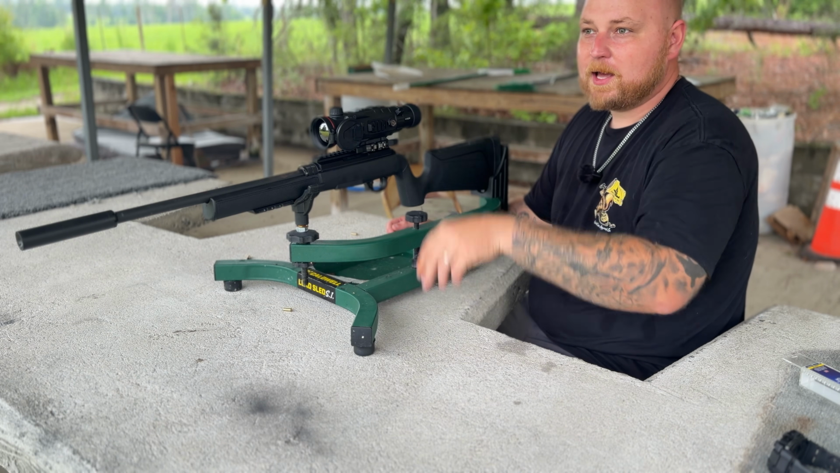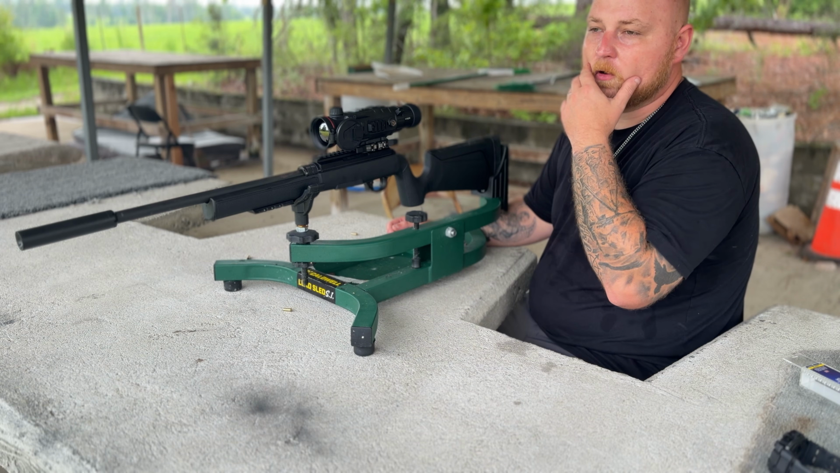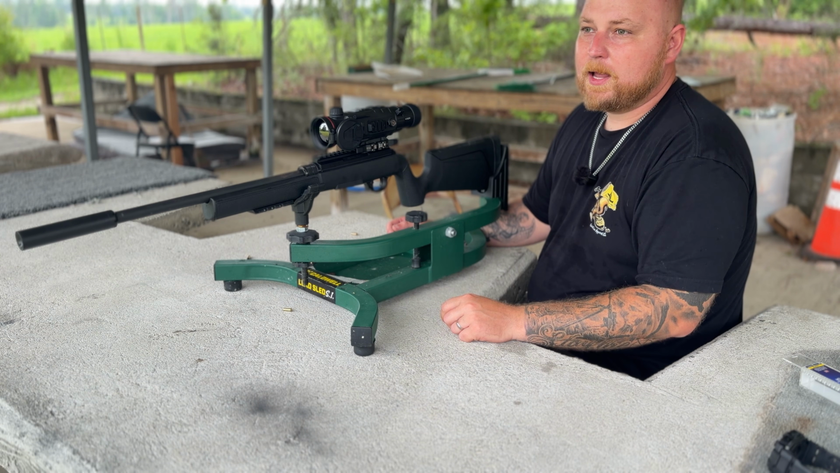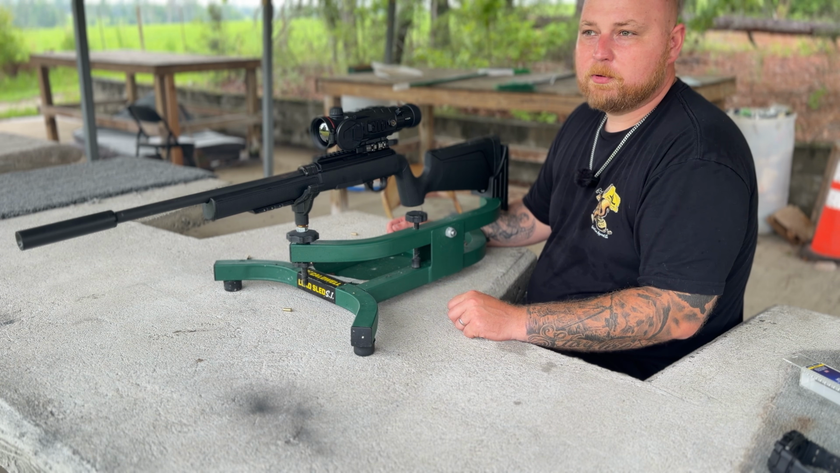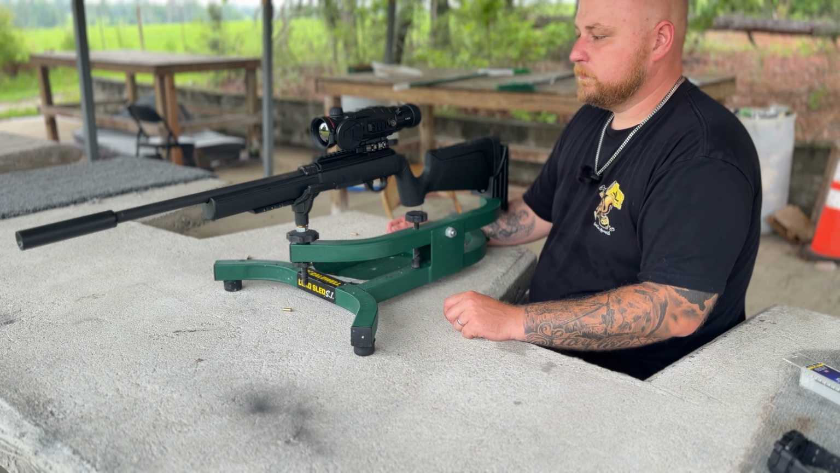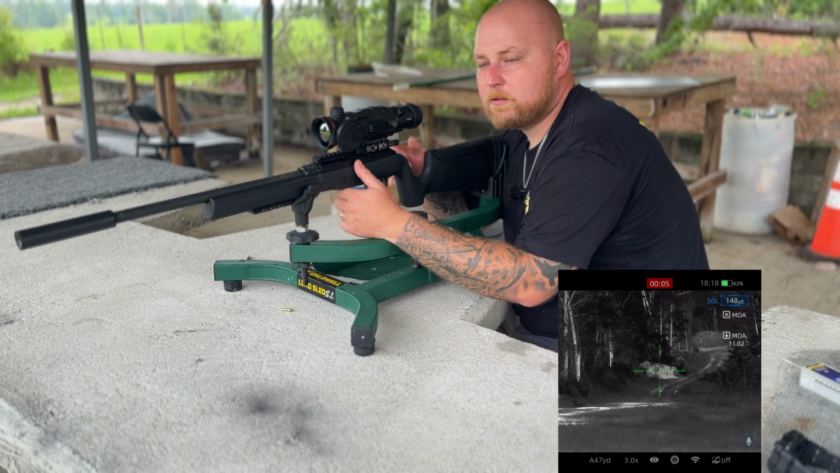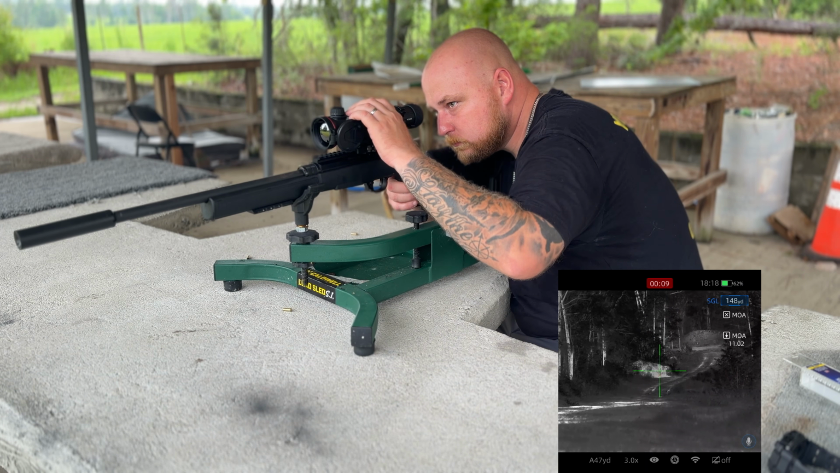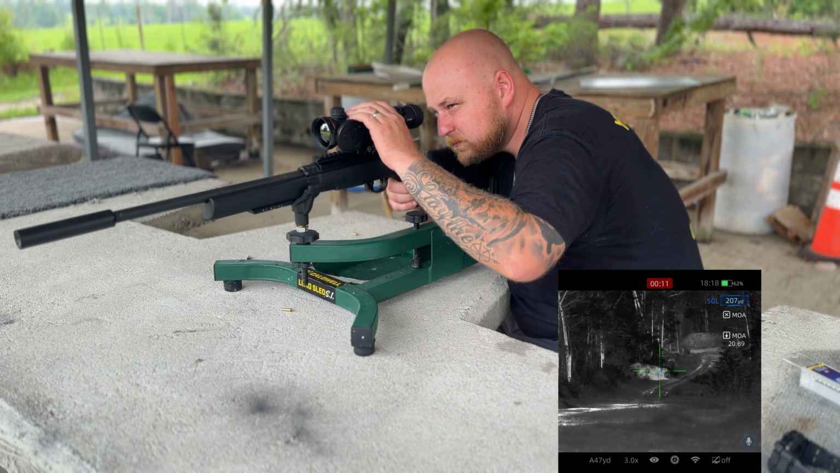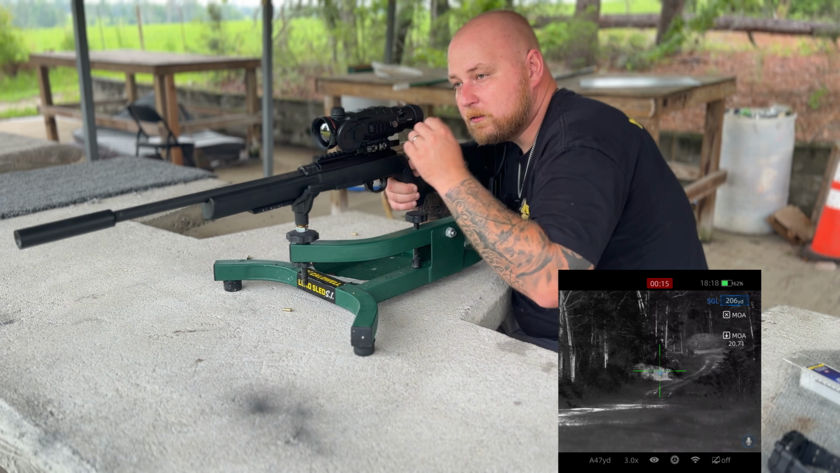Now we took the sign out to 300 yards and we're going to shoot at it, and then there's also a steel plate at, I believe, 200 that we're going to shoot, and we got another steel plate at 300 that we're going to shoot. All right, so we're going to do the 200 yard steel plate first with our ballistic calculator. It is 206 yards.